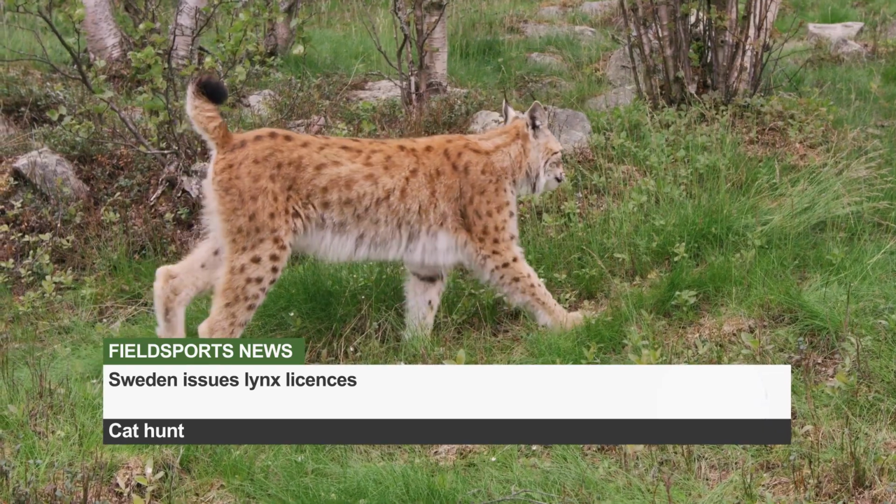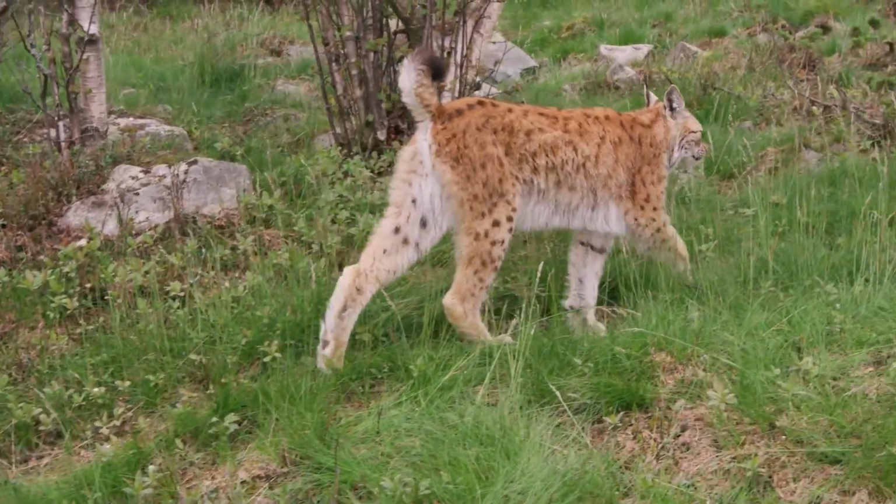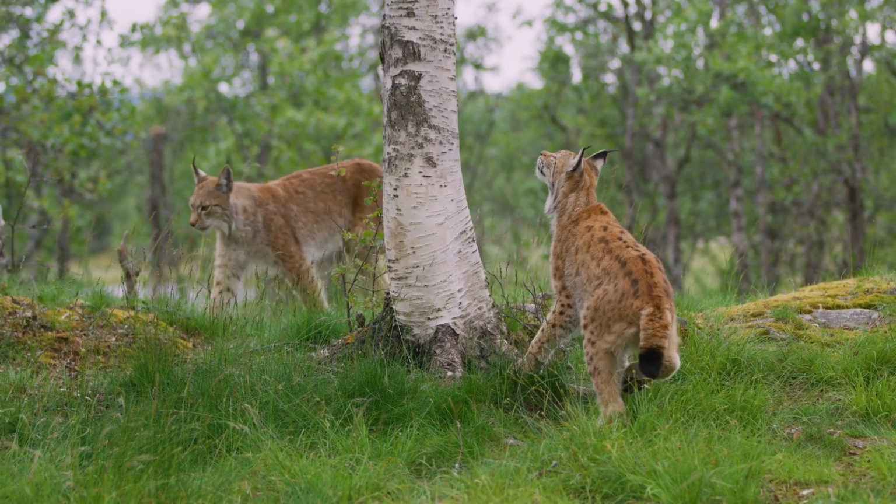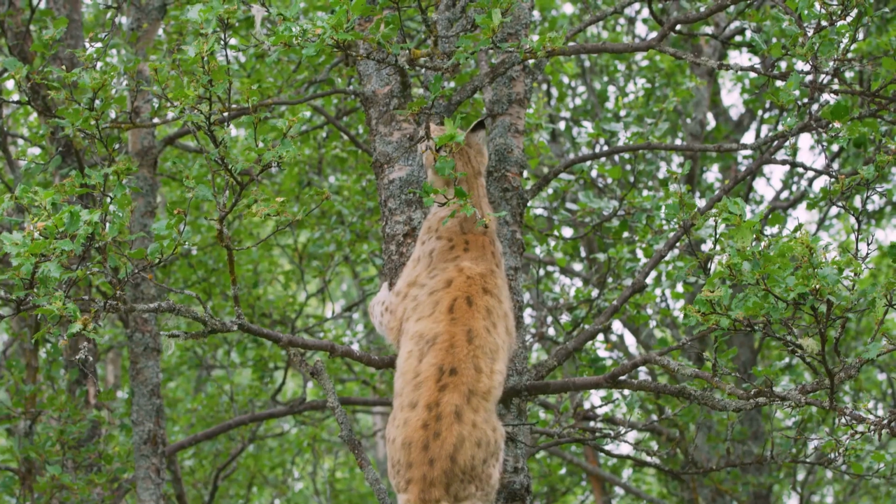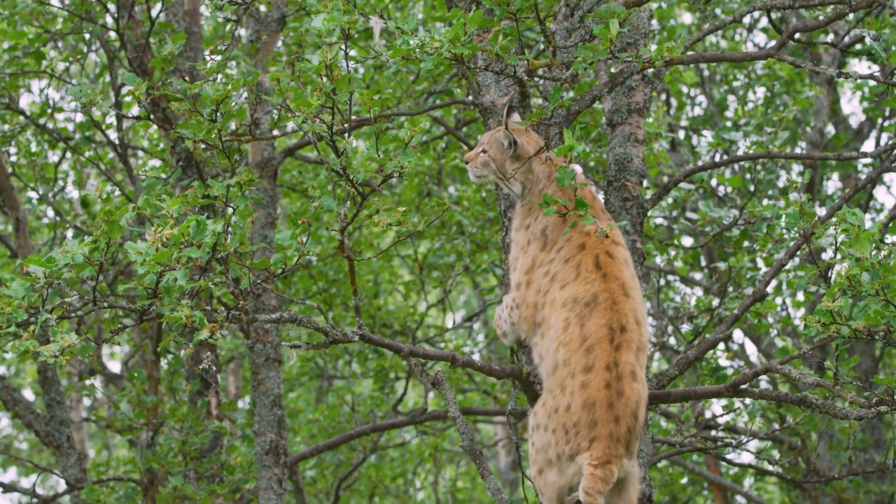Sweden has issued licences for hunters to kill 201 lynx. The permissions last throughout March and are more than double the number issued previously. Antis are opposing the licences and are asking the EU to take action against Sweden for breaching environmental law. The Swedish Environmental Protection Agency says that there are around 1,450 lynx in the country and it needs only 870 animals to maintain a healthy population. Thanks to Per Holmseth for the story.